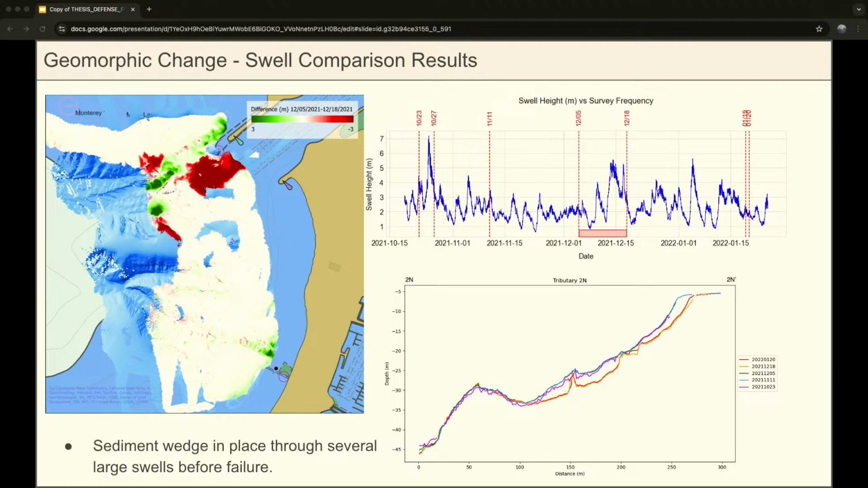So this may mean that sediment deposition is not actually the only thing affecting those failures or these big swell events, and maybe something else is at play. So maybe there's the swell duration, so this is kind of an extended swell duration here, or even the swell direction, as well as the swell period, which is all going to affect how the swell refracts through the canyon head here.